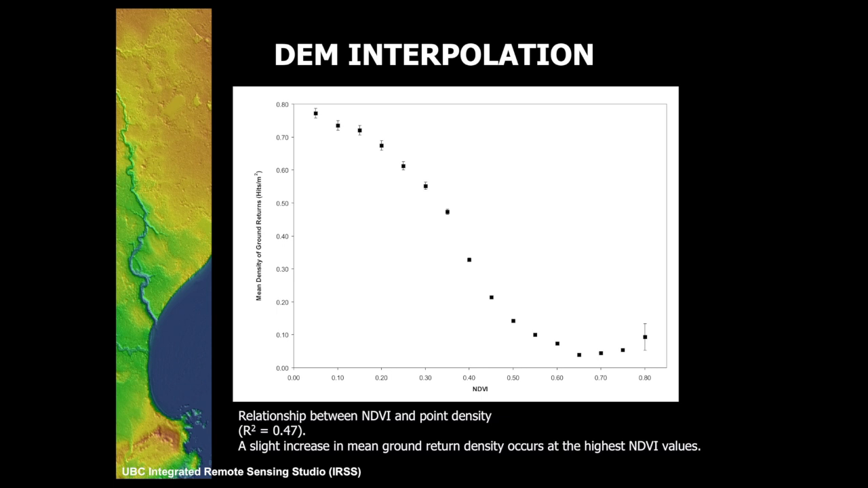And then as we go greater, so this is not the error on the y-axis, this is the number of hits that are getting through to the ground. So numbers of hits getting through to the ground are greater at the lower greenness, because it's just bare ground or shrubs or some grass. As we start to get more and more green, we start to see those numbers of hits getting less and less.